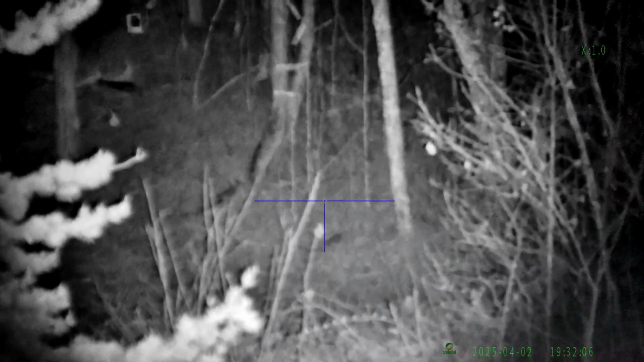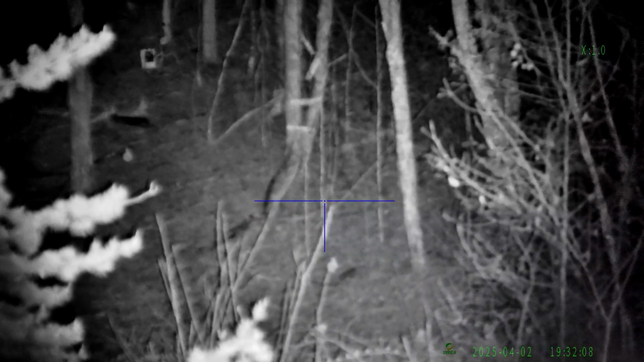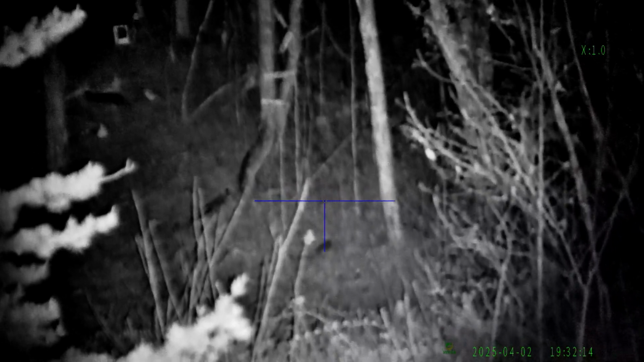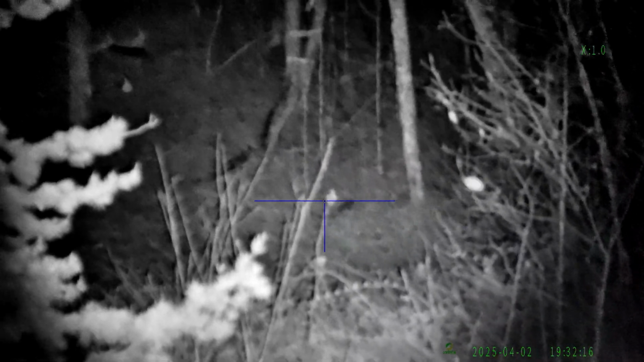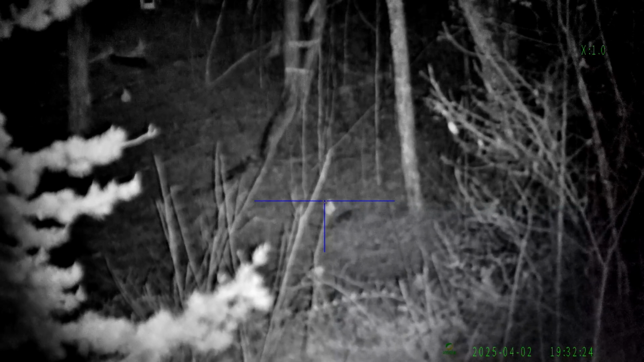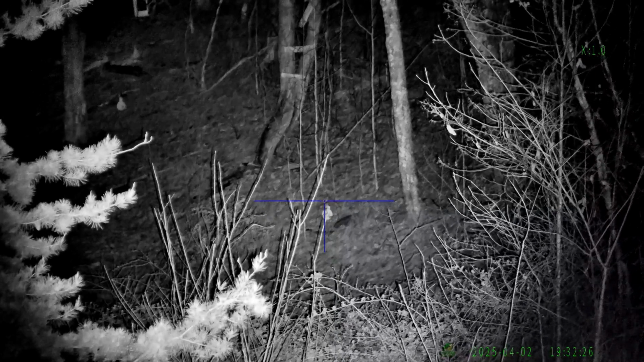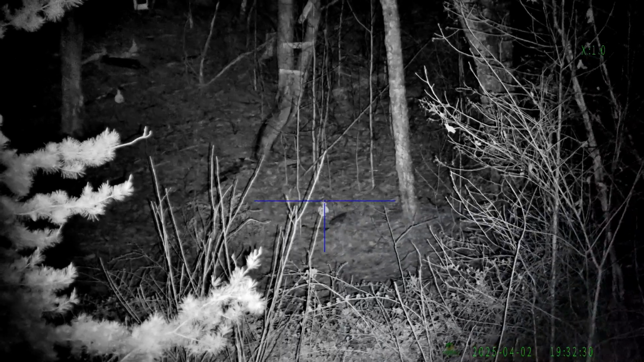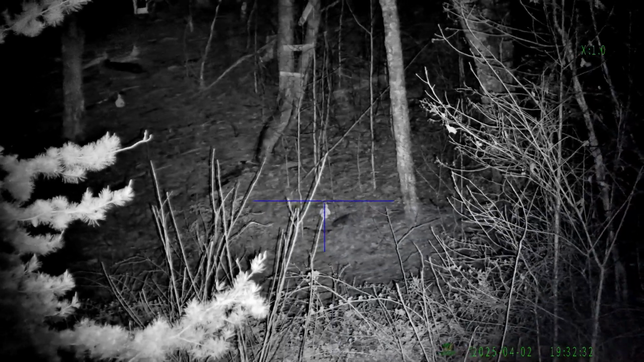Whoa! It is on. Let me turn it on 1. Okay. The infrared light that comes with it has 3 power settings. That is the first power setting. I'm going to play with my focus a little bit. Ooh, that gets nice and crisp. That's pretty.